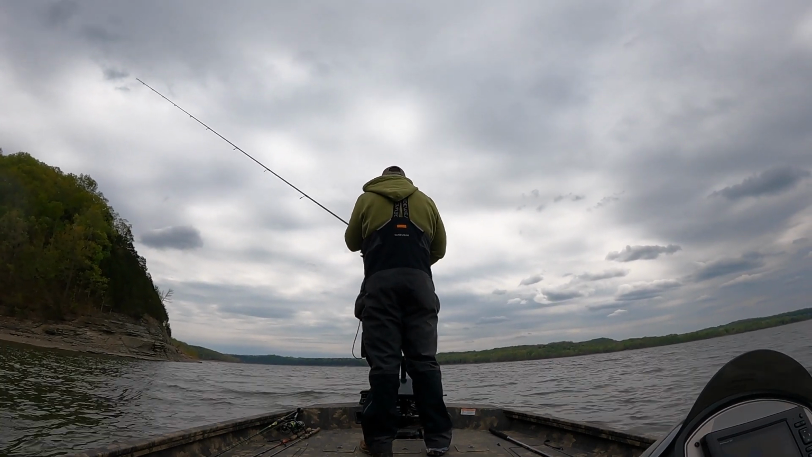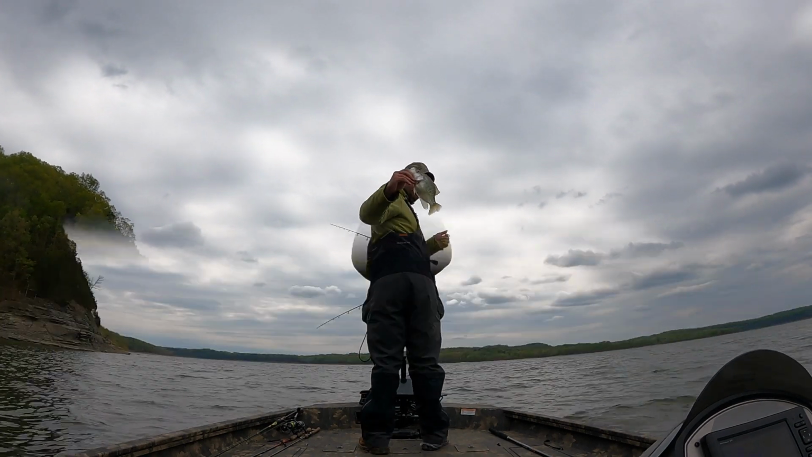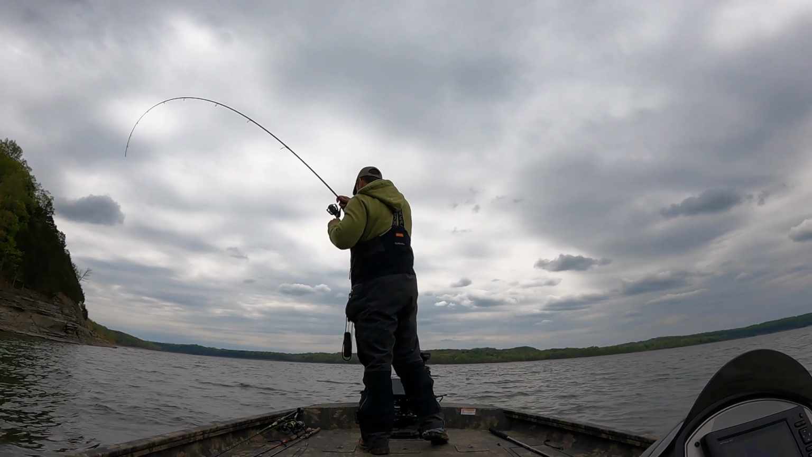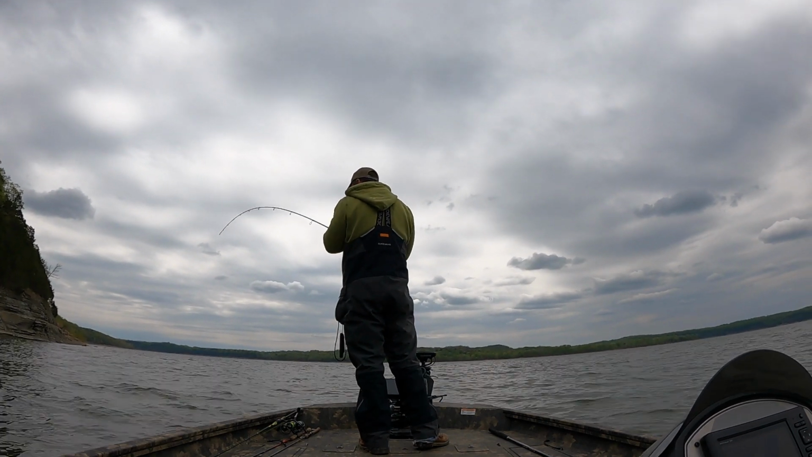But I could see the big fish leaving the pile sometimes as my boat would get over there to them. So I was spot locking back off of it and pitching to them.